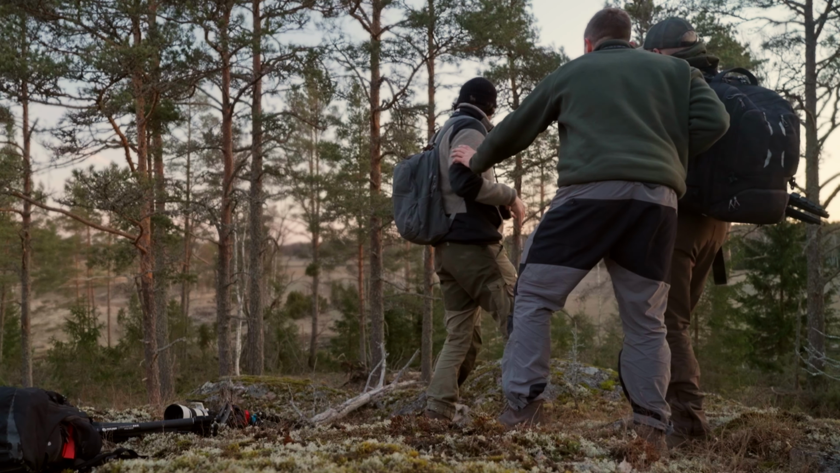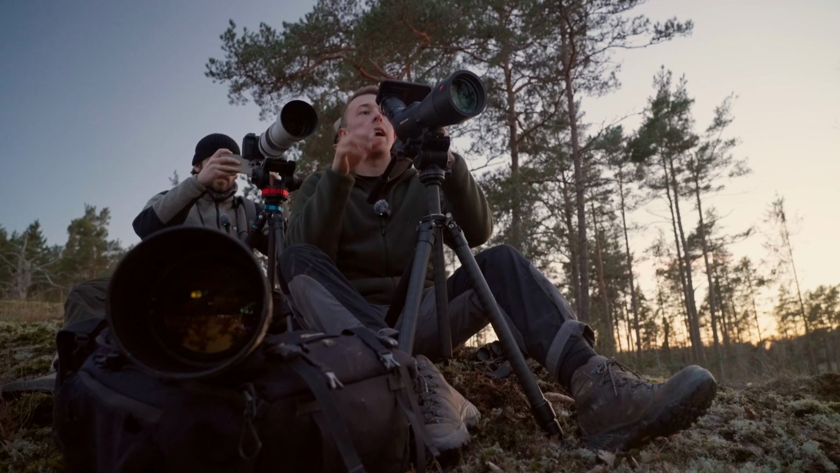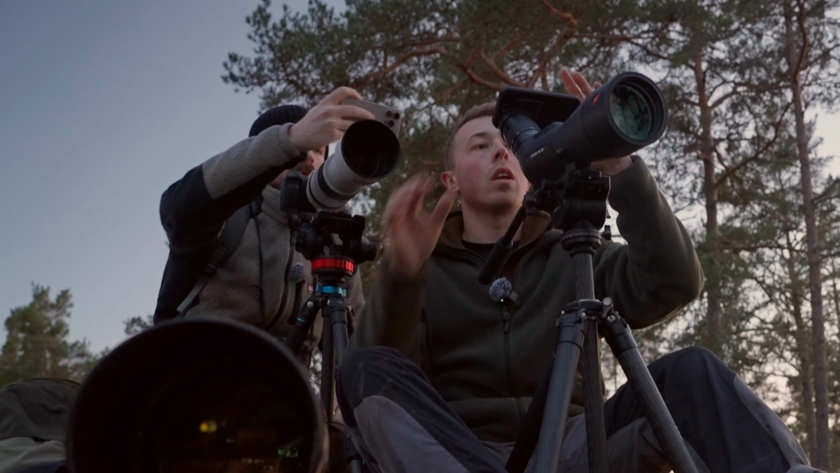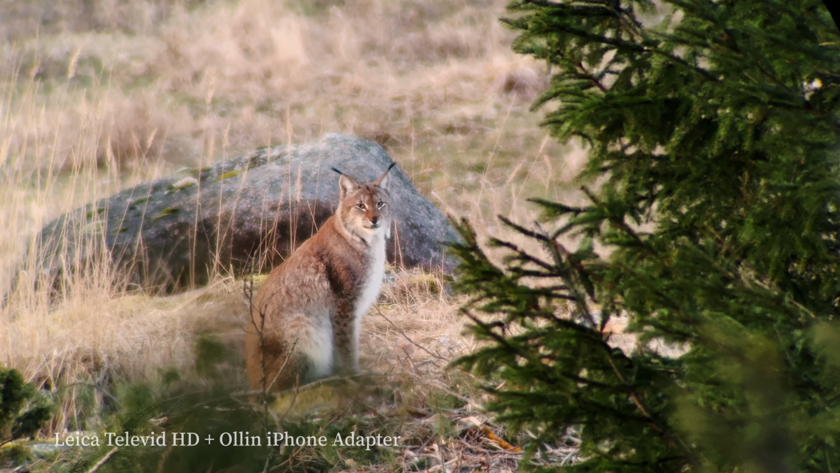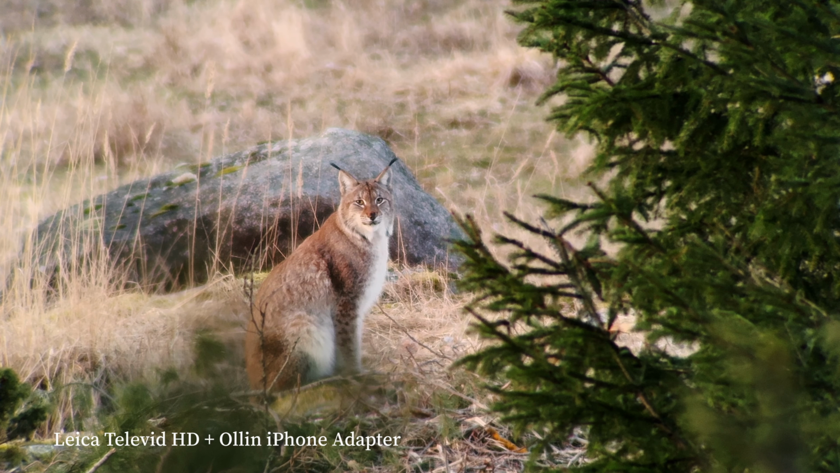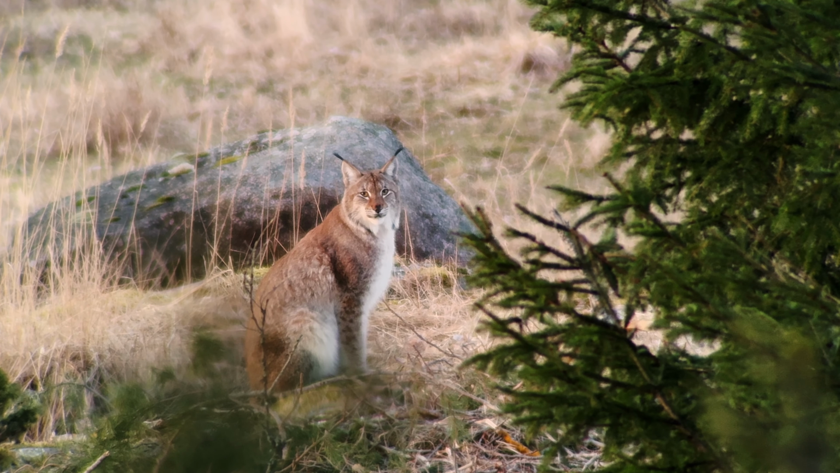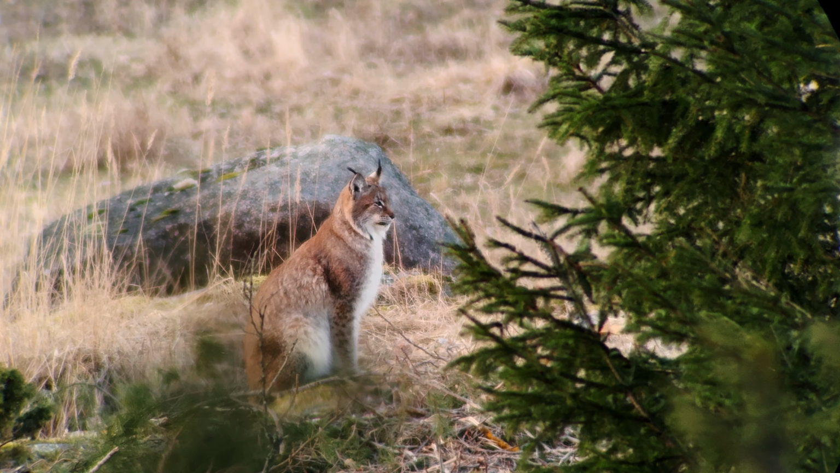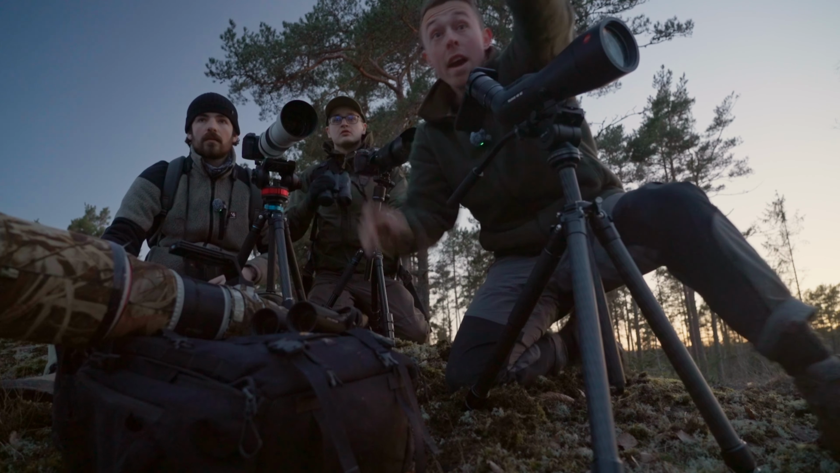Oh my God. Ed, can you see my screen? It's looking right at us. Is this a dream? Did that just really happen? That was a once-in-a-lifetime moment. As both lynxes moved right below us and just disappeared into the darkness.